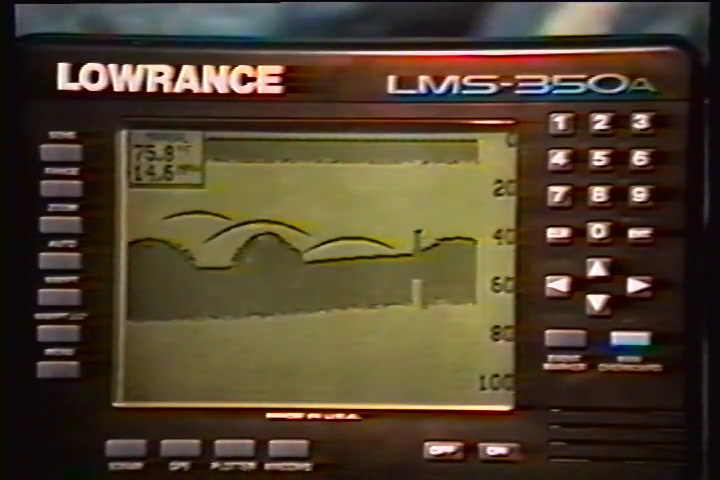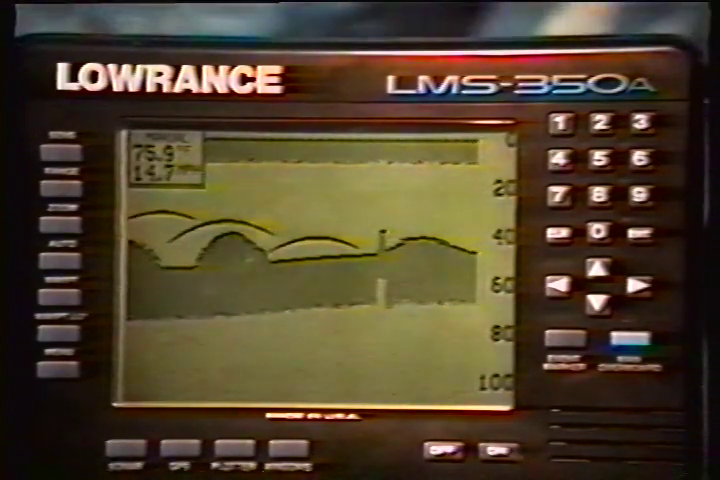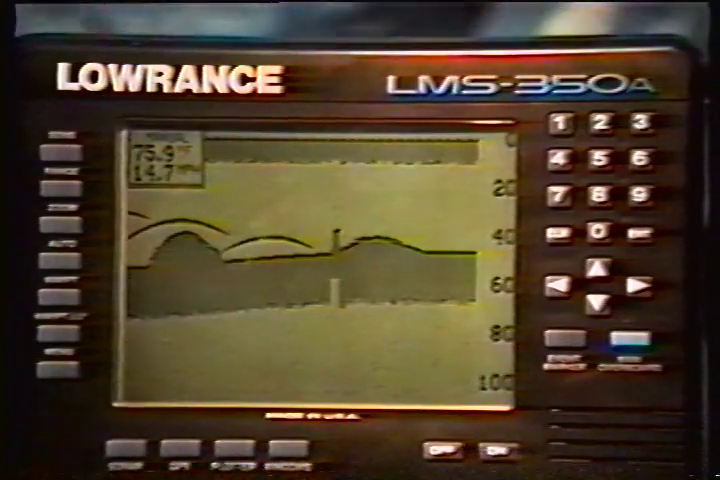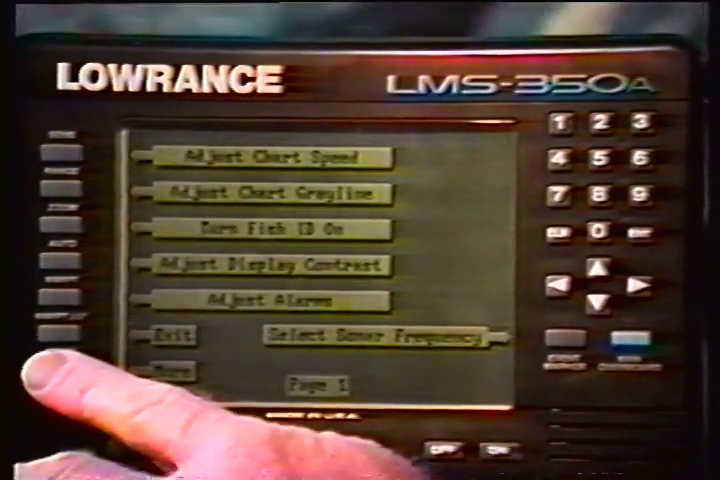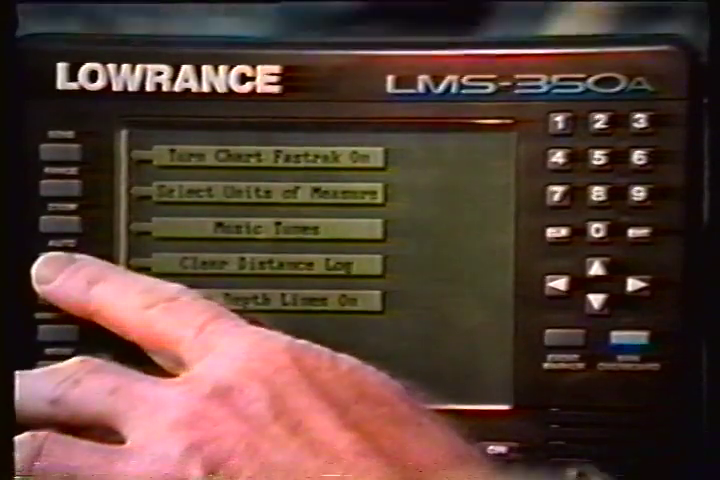If the optional speed temperature sensor is attached to the LMS 350A, it starts counting distance as soon as the unit is turned on. It saves the distance in memory, even when the unit is turned off. To reset the distance log to 0, press the menu key. Then press the key next to the More label until the Clear Distance Log label appears. Then press the key adjacent to that label.